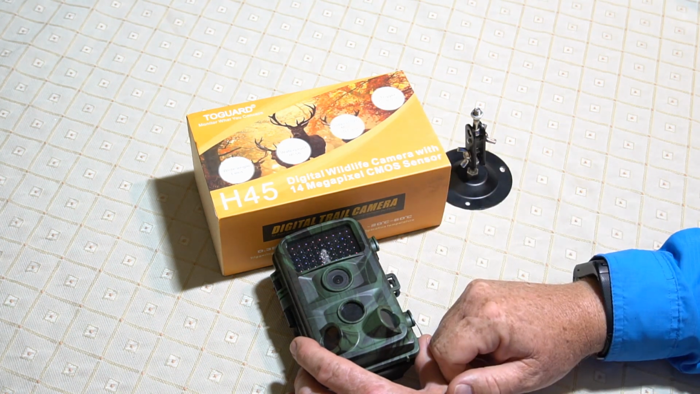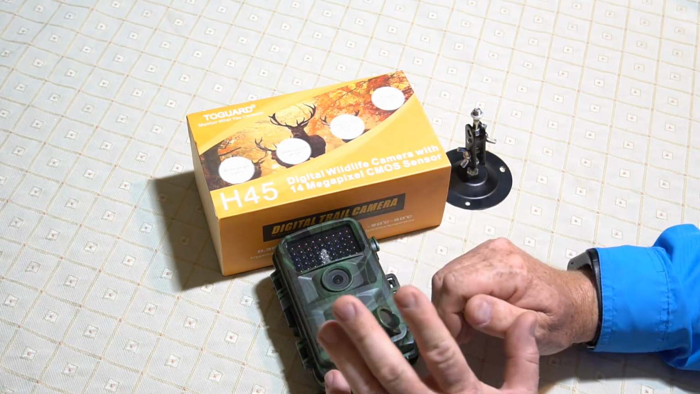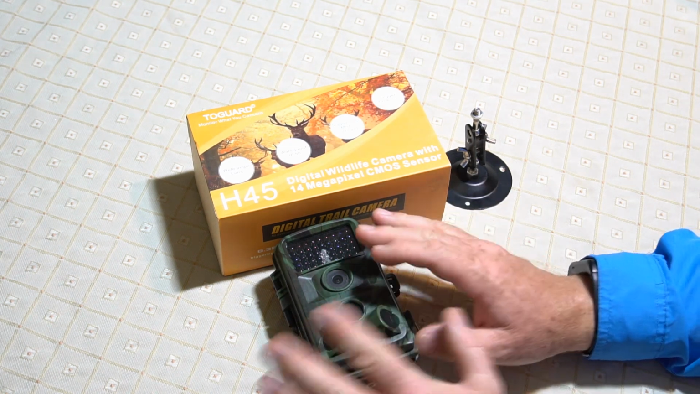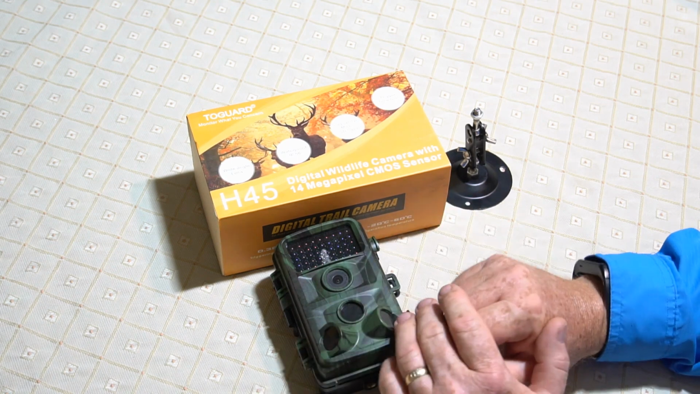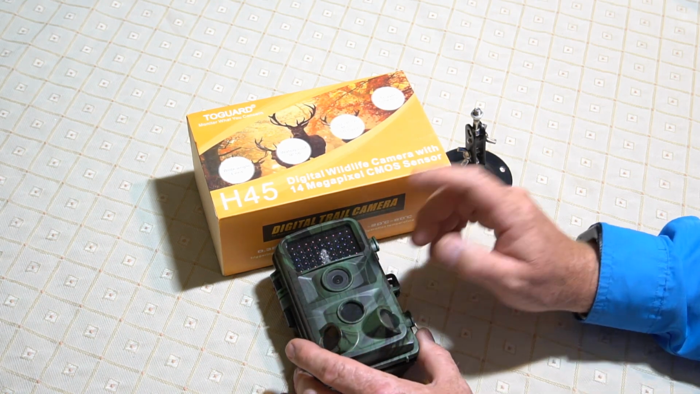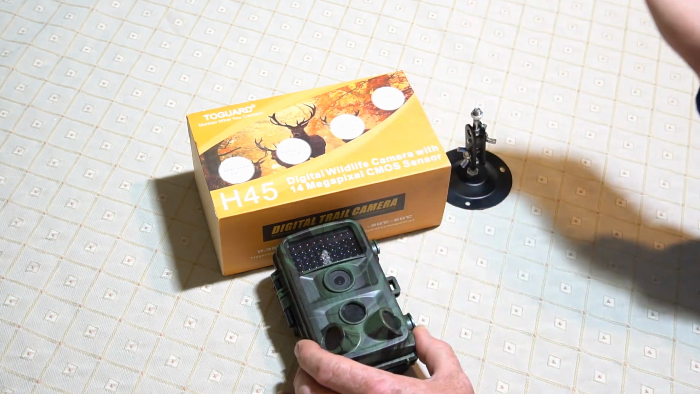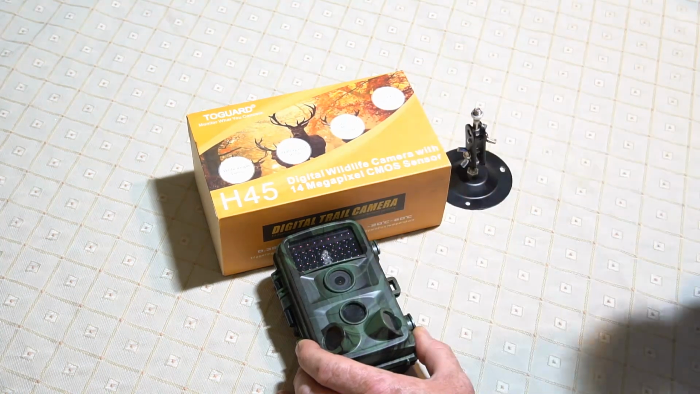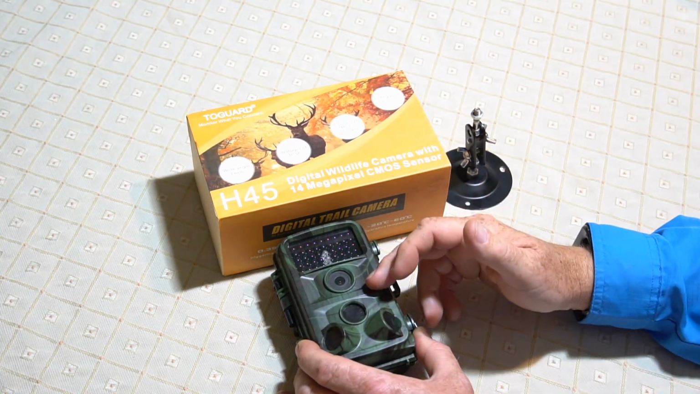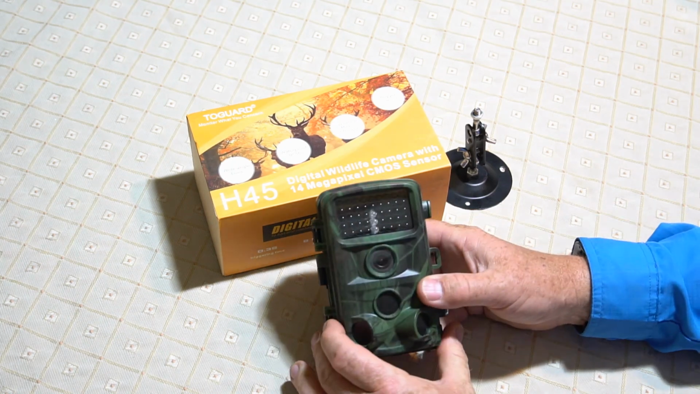So you know, it picks up those different animals. The video quality is good. The camera, the picture quality is good. You're going to be able to tell what's on there, and it's not going to give you a lot of false positives. So almost 4 months in the field, hundreds of pictures, day and night, none, if any, false positives. I'm not seeing a negative here.